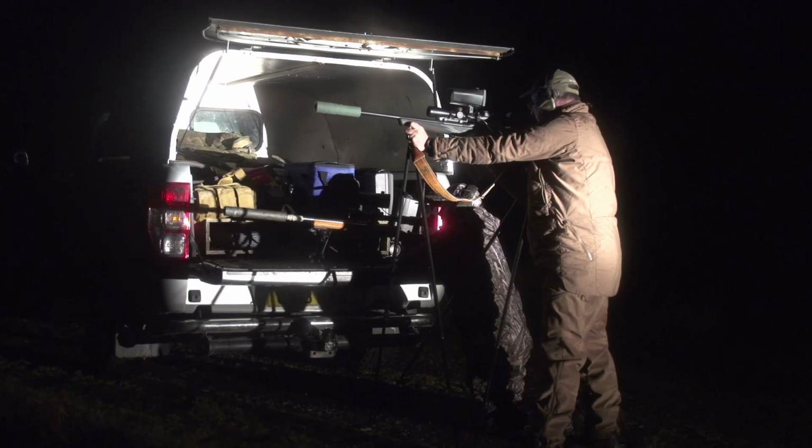Okay, so here we are. We've got a 260 metre shot. We've got a clear backstop, and Cai, see if you can make it. Spotting. We're on there. Quite loud, firing.